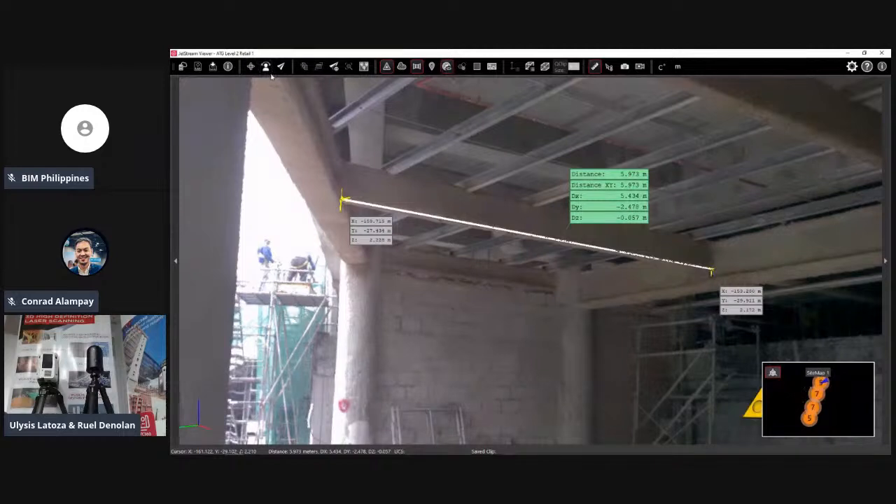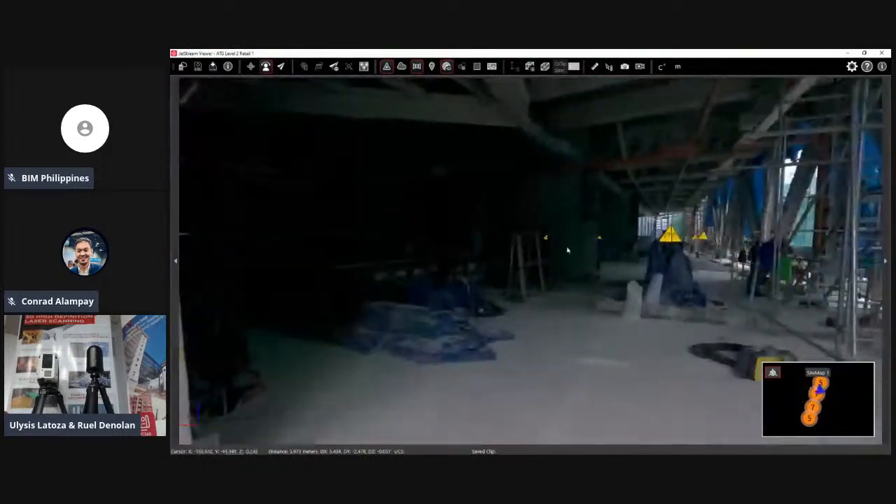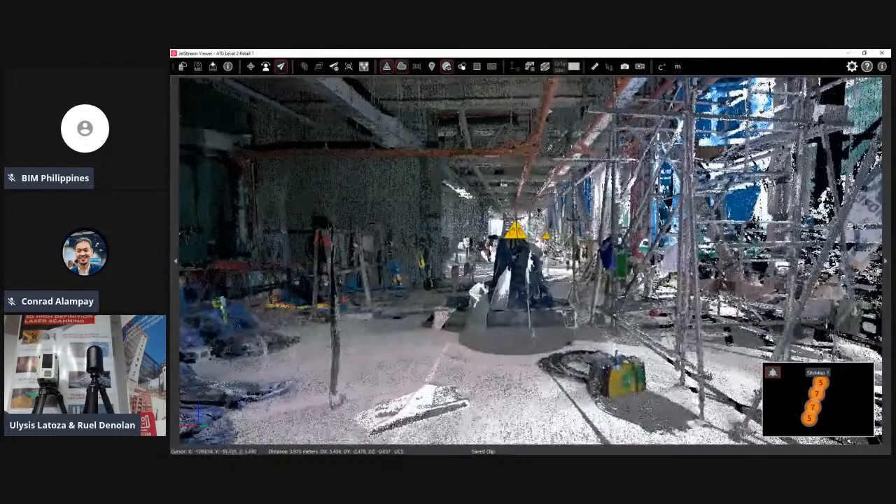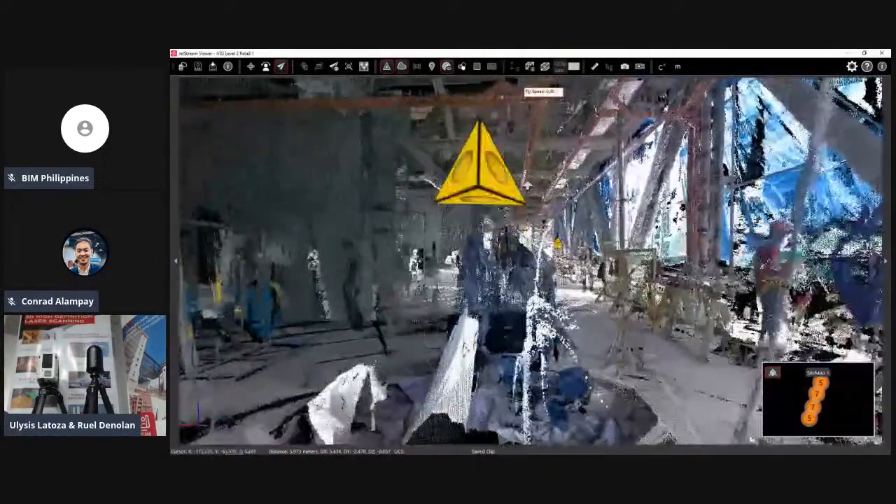We can also take snapshots. You just click snapshots and it is automatically captured to the clipboard. If you're making a report or presentation, you just paste it into, say, a Word document. You can also do video recording. Let's say I'm doing a fly-through like this one.